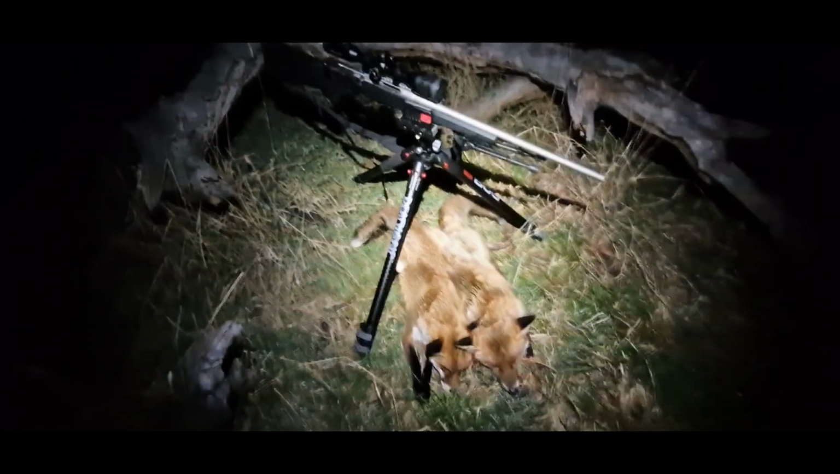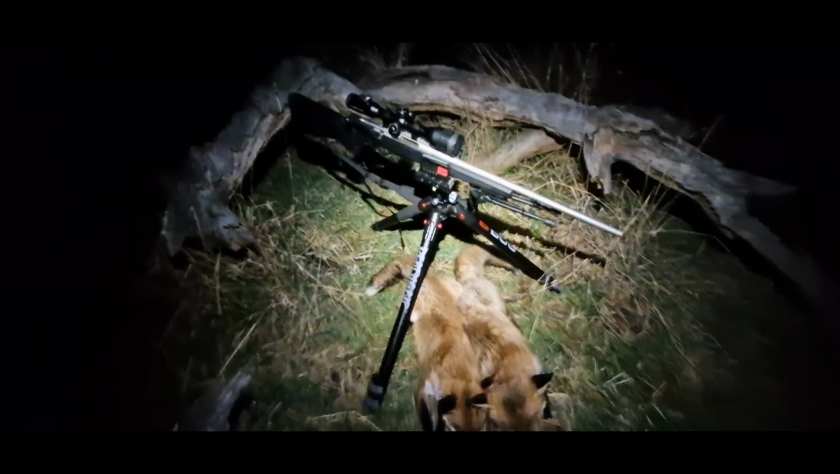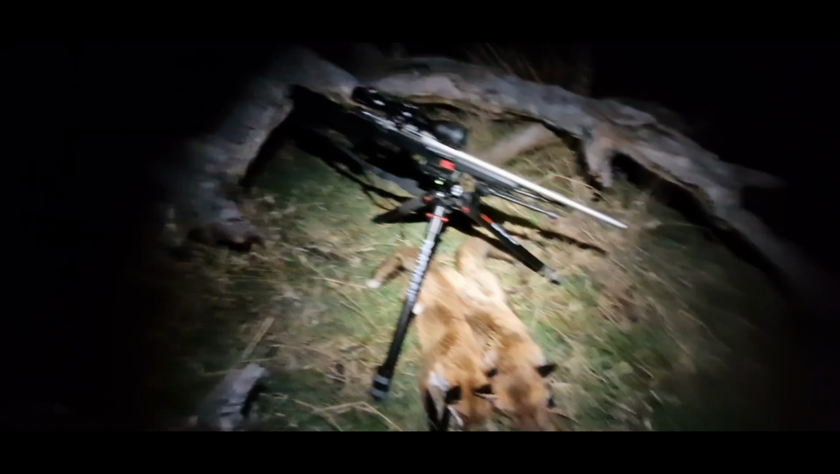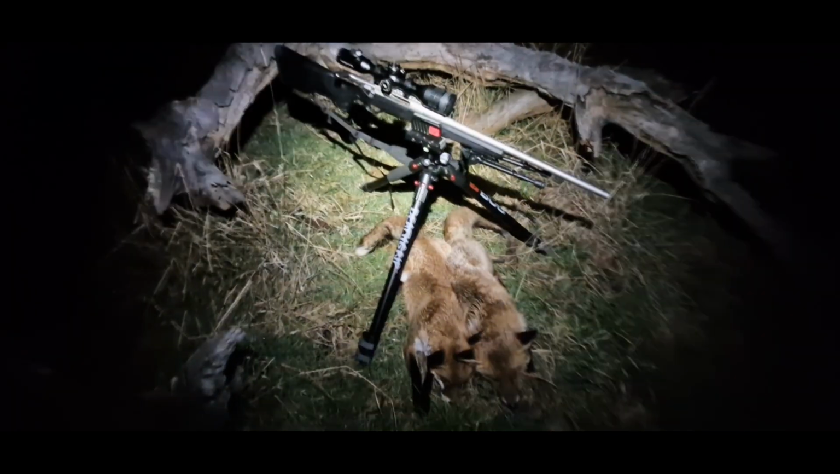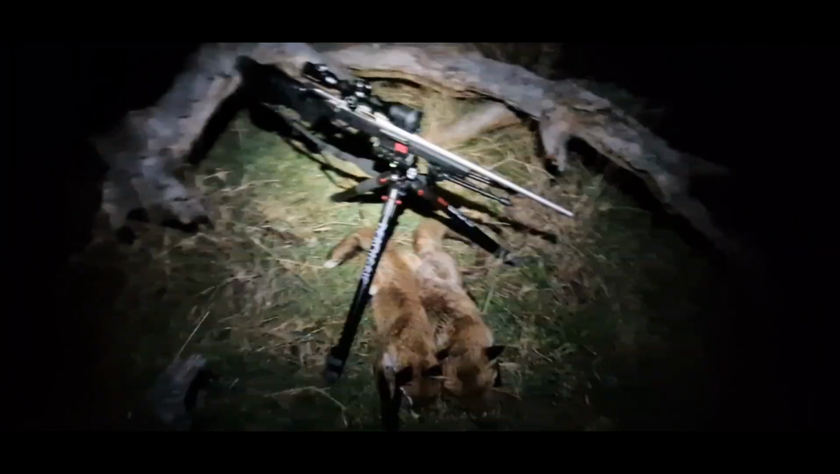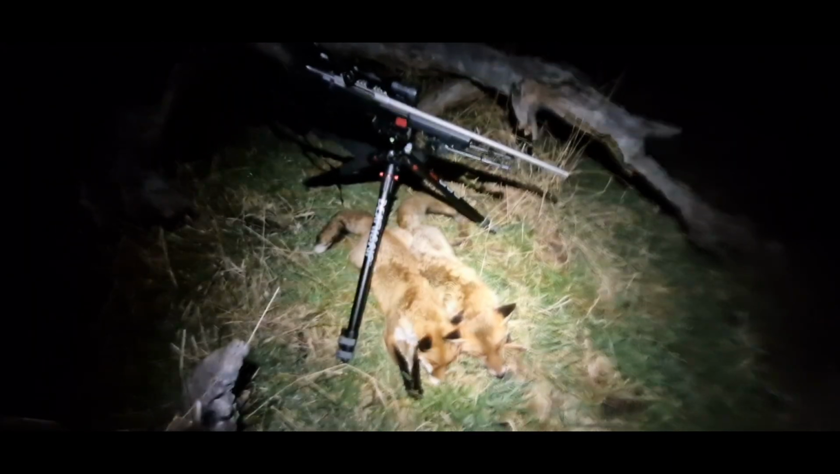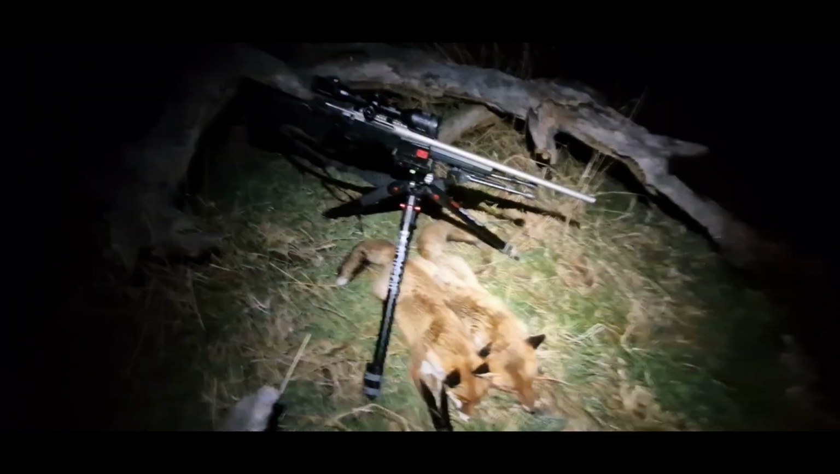You'll have to pardon the light, but the headlamp's about to die. As the night went on, I kind of forgot to record in between shooting foxes, like I did with the first couple. Anyway, first time I'm trying this, so it's all trial and error. But anyway, foxes 8 and 9 to finish the night out. I'm packing up and heading home.